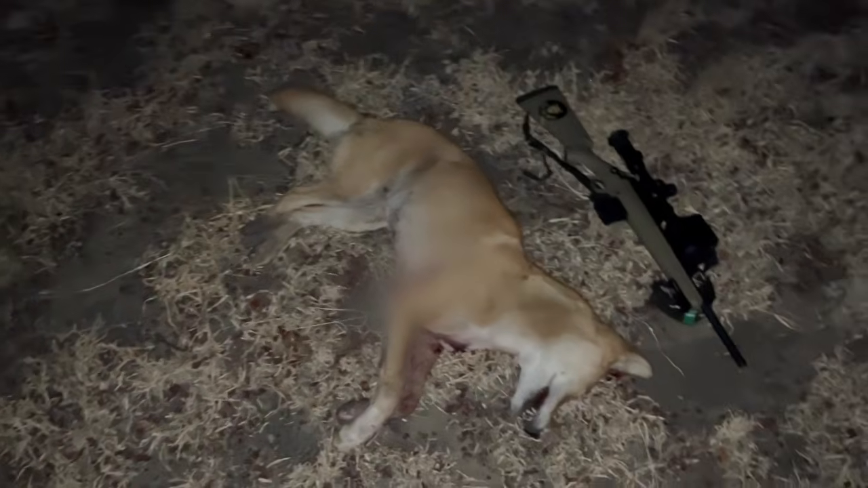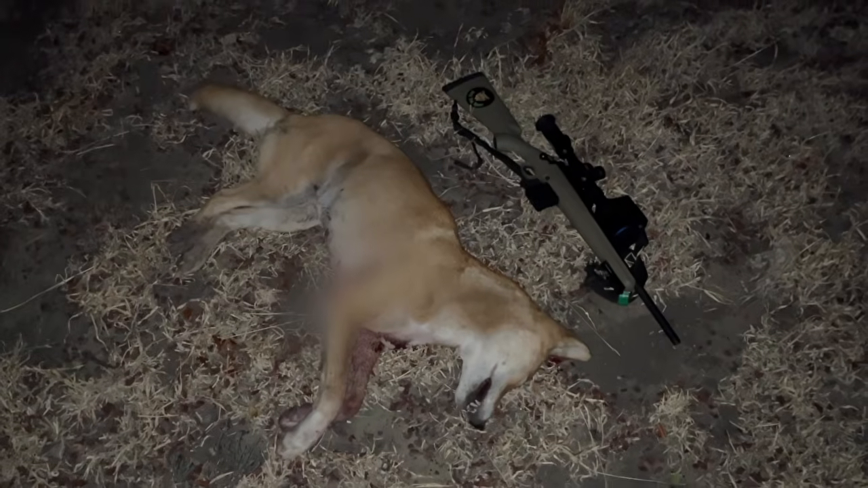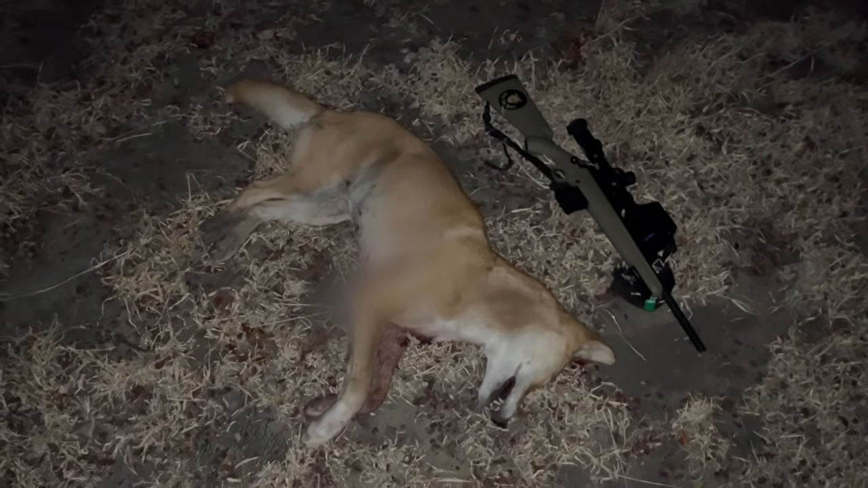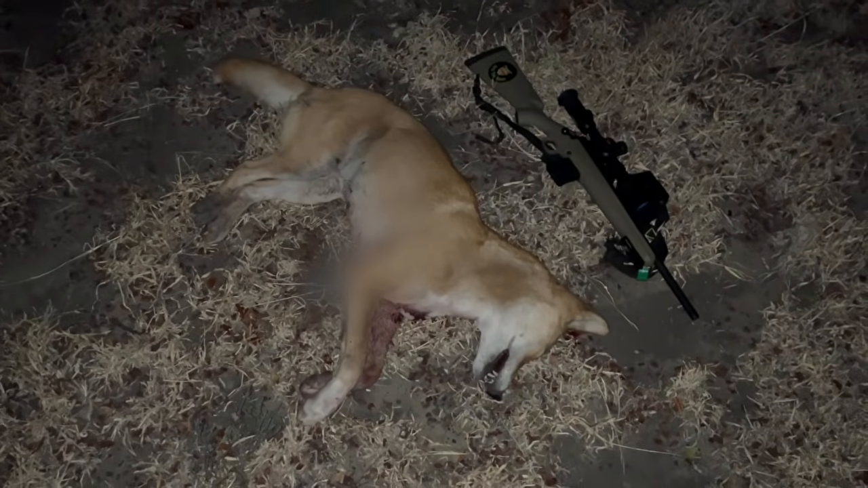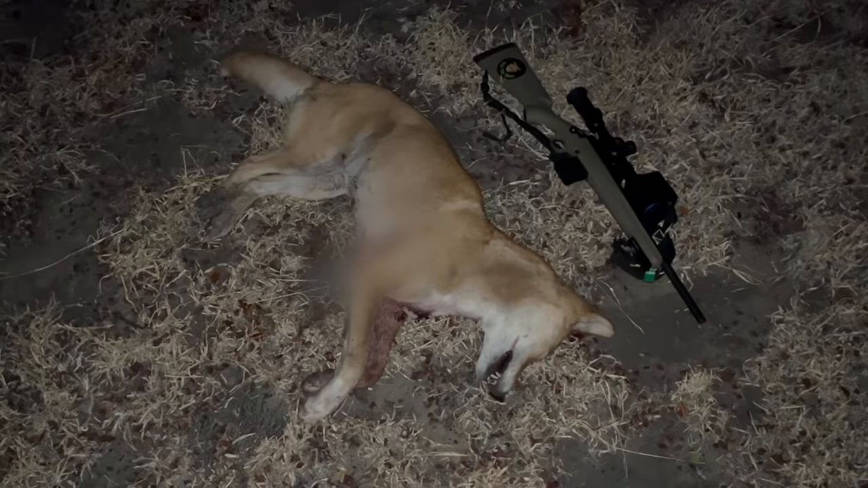So anyway, I might go and walk back to the ute. Then I'll bring the ute back here and I want to weigh him. I reckon he'll be at least 25-30 kilos, I think. See what happens later. 24 kilos. Oh dear.